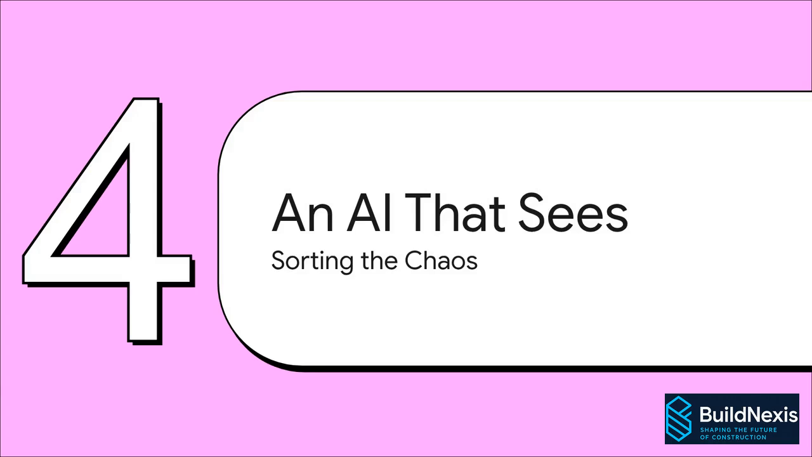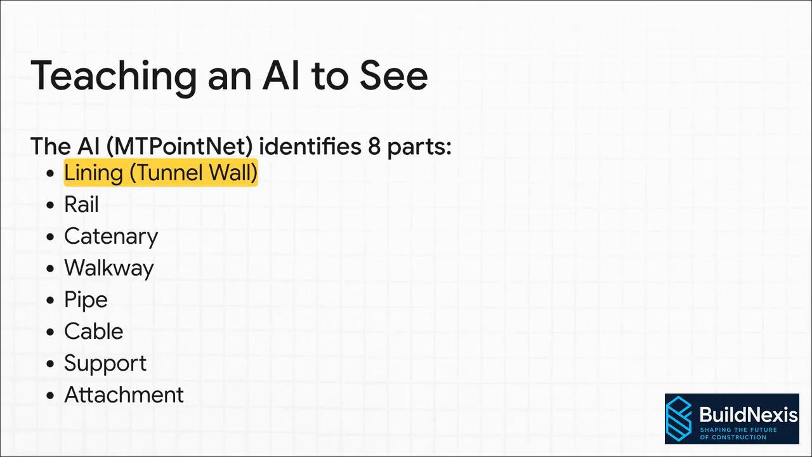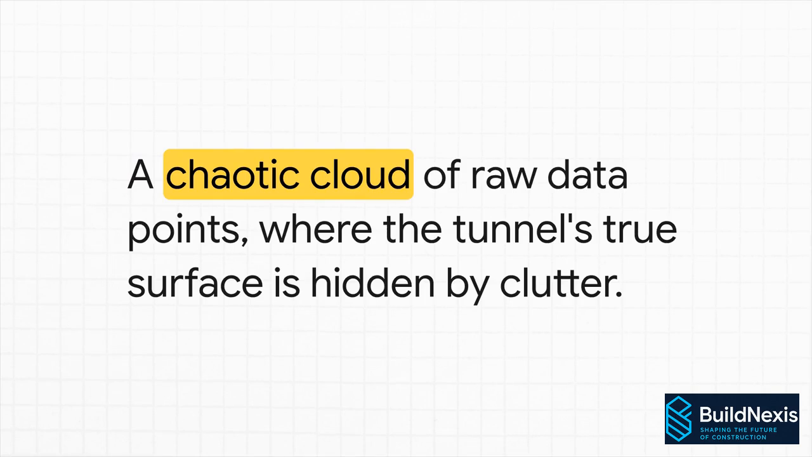You can't have a person sit there and sift through 500 million data points, right? It's just impossible. So you need an AI that can actually learn to see what a tunnel looks like. So our researchers built this AI model called MTPointNet. And they basically taught it to recognize and label 8 different parts of a tunnel, including the lining, that's the actual structural wall we need to analyze, and things like the catenary, which is the overhead power line. The AI's job is to go through and color code every single one of those 500 million points based on what it is.